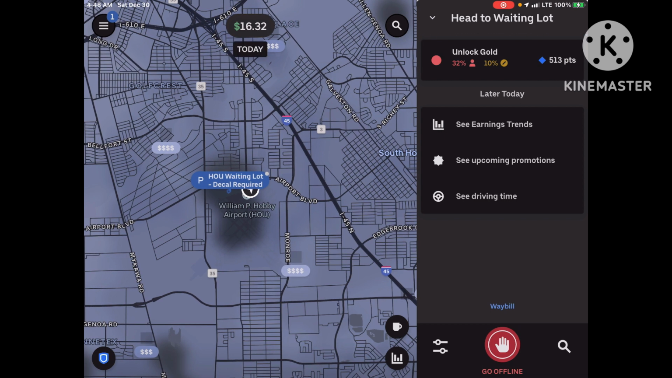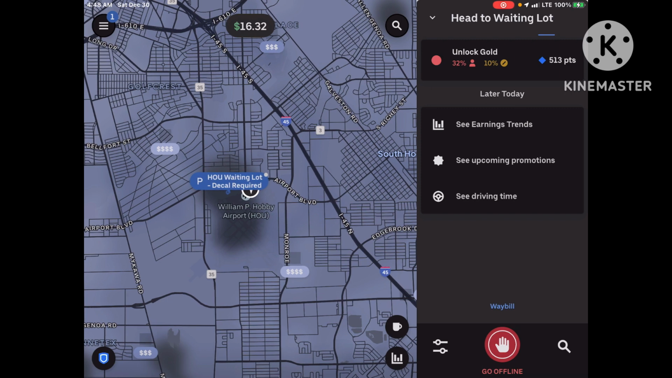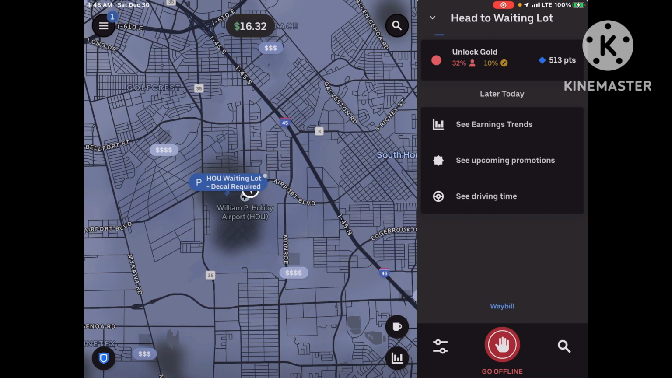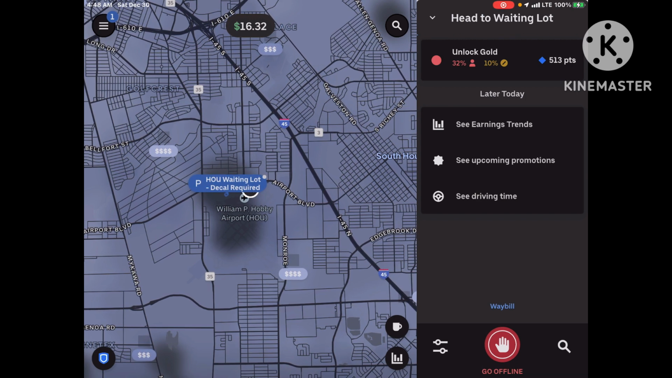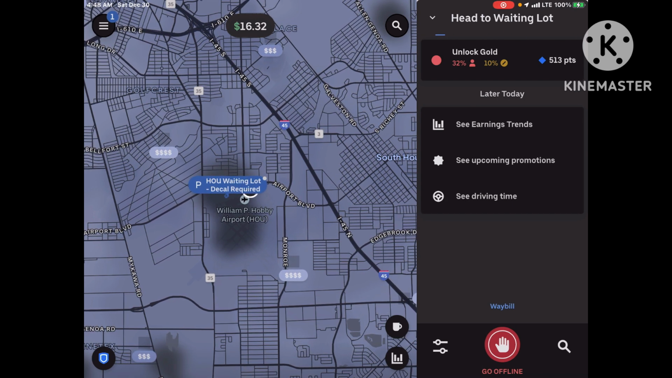But let me see if I get... Can I get out of this? I wonder if there's a way I can say that, you know what, I'm not going to the lot. Get me out. Let me out. Give me some rides, because I'm not going.